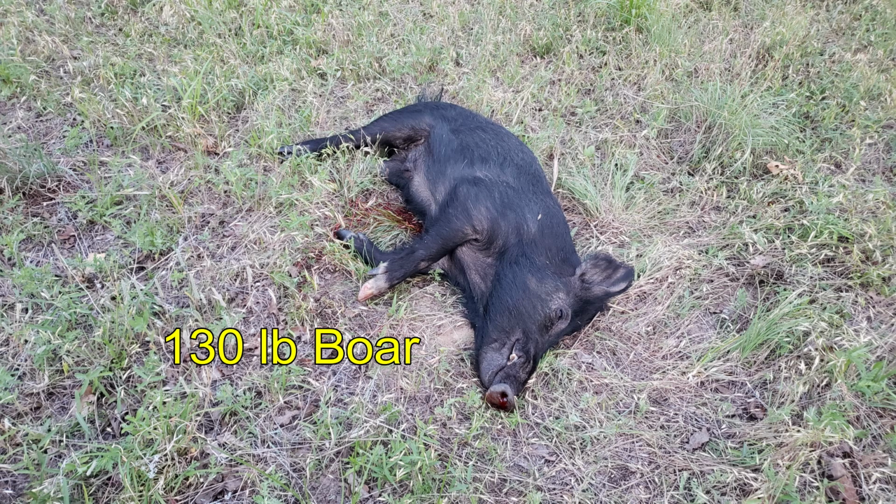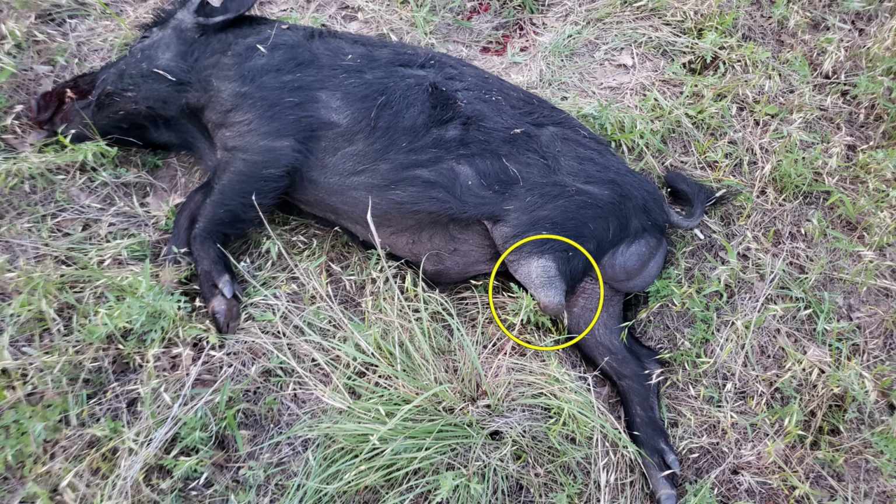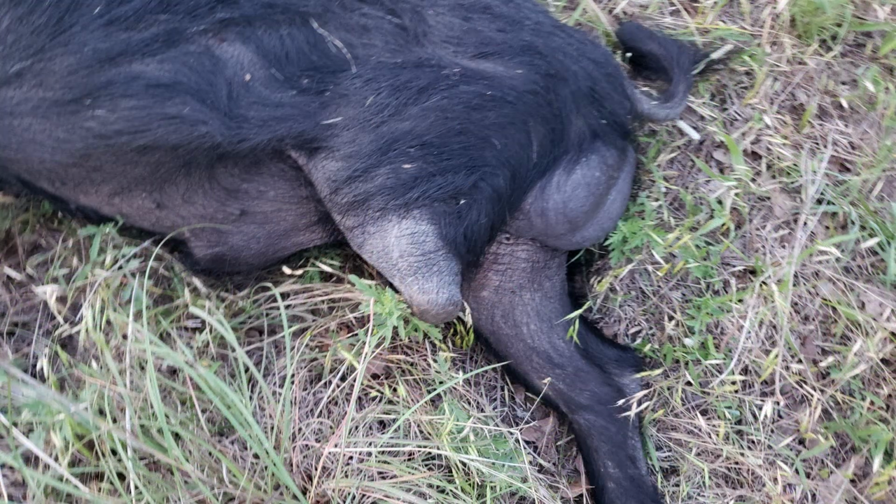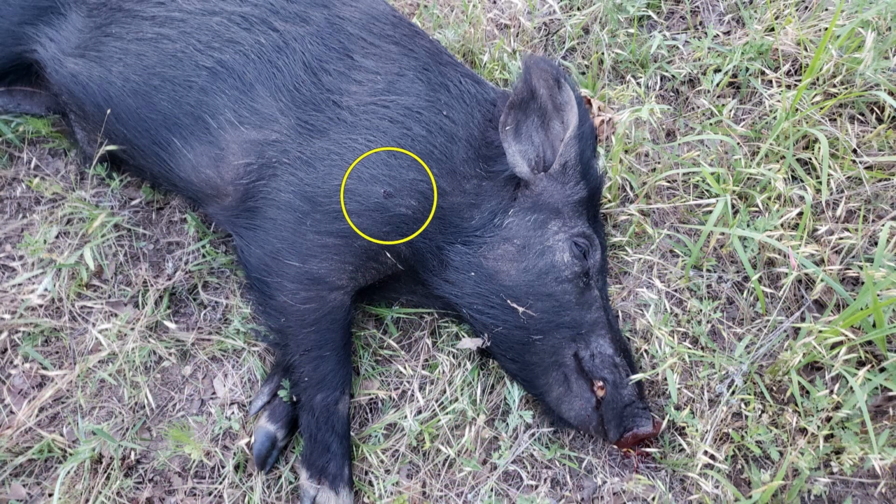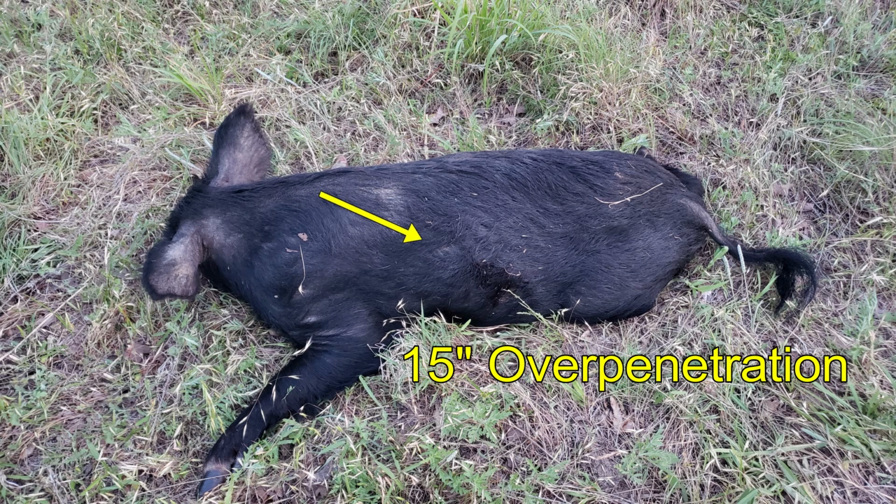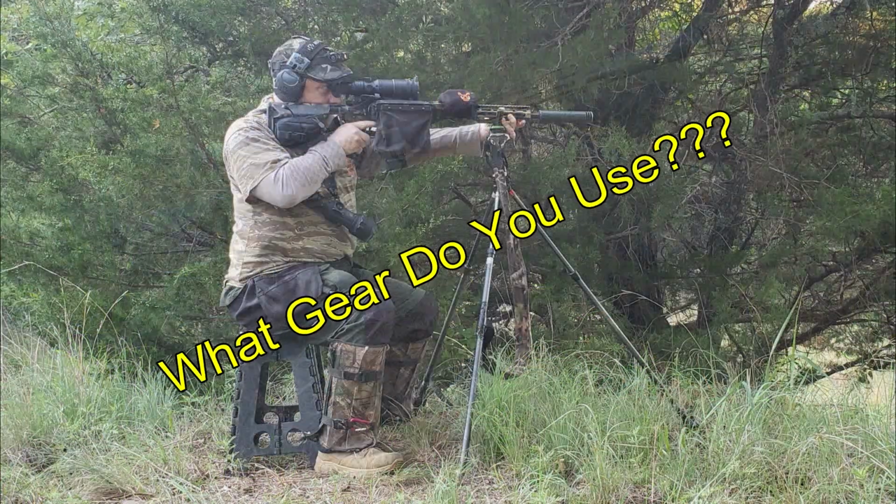The hog was a 130-pound boar, and as I said, it was a tripod. It was missing part of its left rear leg, and in taking a closer look at the leg, I can see that it is actually well healed. The shot entered through the left front shoulder, breaking the humerus, and I thought the shot would cross the body and exit out the opposite shoulder. Instead, it deflected off the humerus, it appears, and then transited the body, exiting down lower on the rib cage about 15 inches away where it overpenetrated. Not a terribly impressive hog, but one I was quite pleased to get put down.